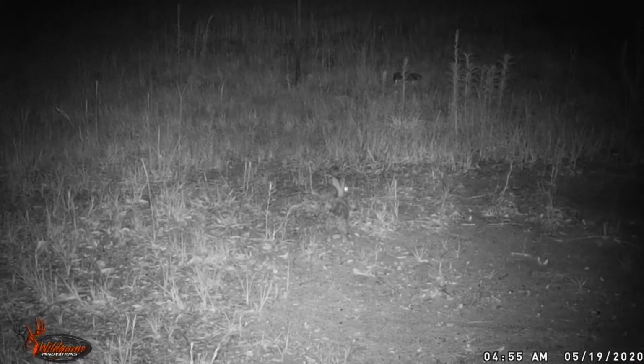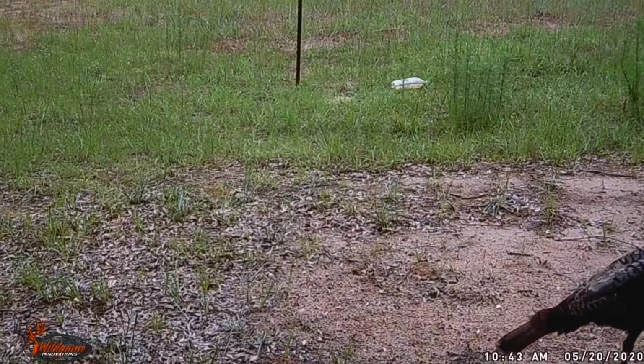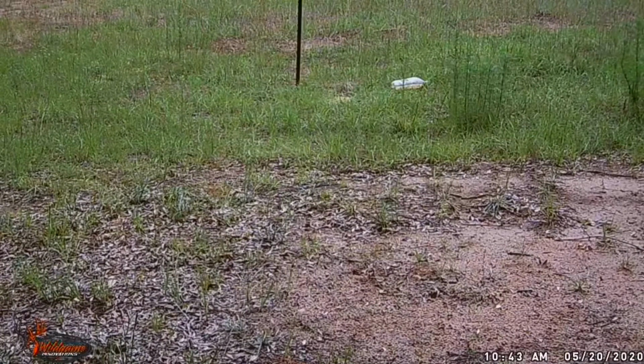Of course, there's a little rabbit right there. We got a real goofball coming up next, though. See, if I'd have had it showing more of the post, then I would have missed out on the turkey. What I may do is move the post closer to the camera.